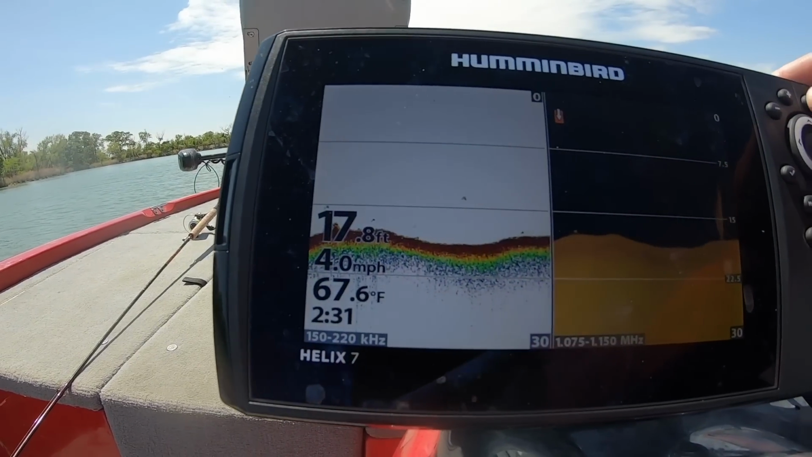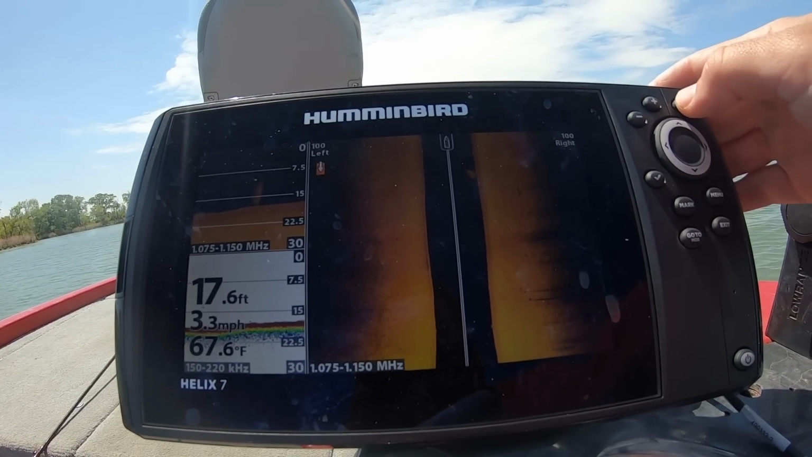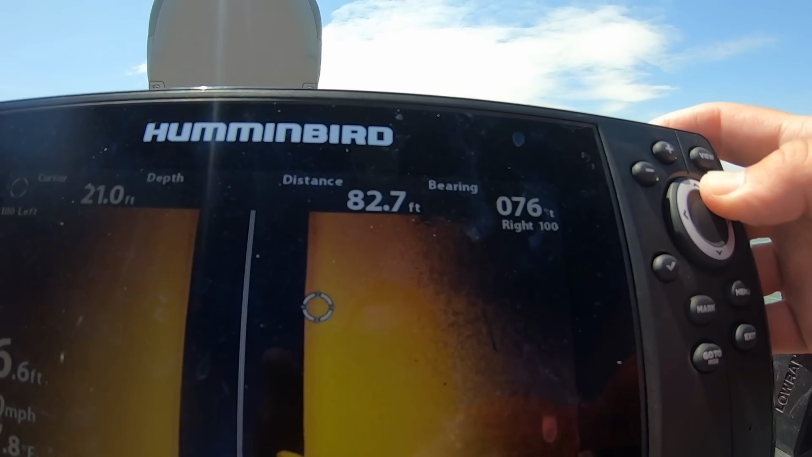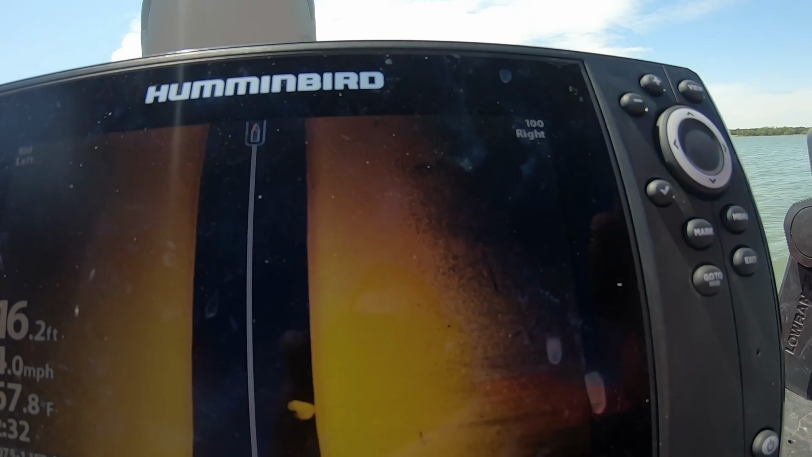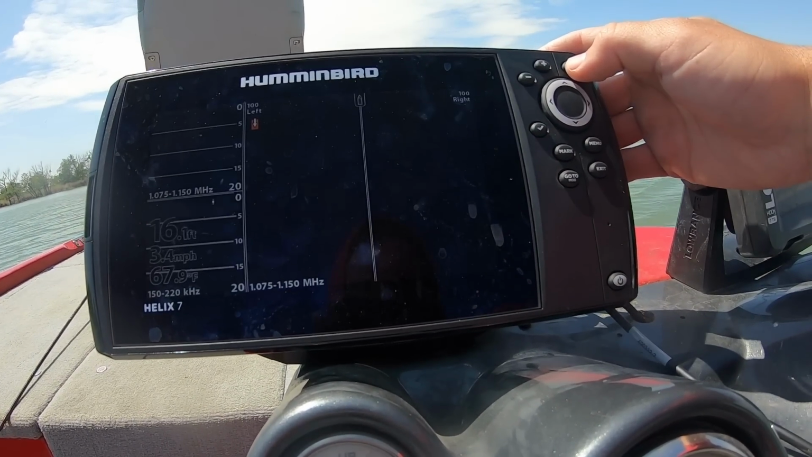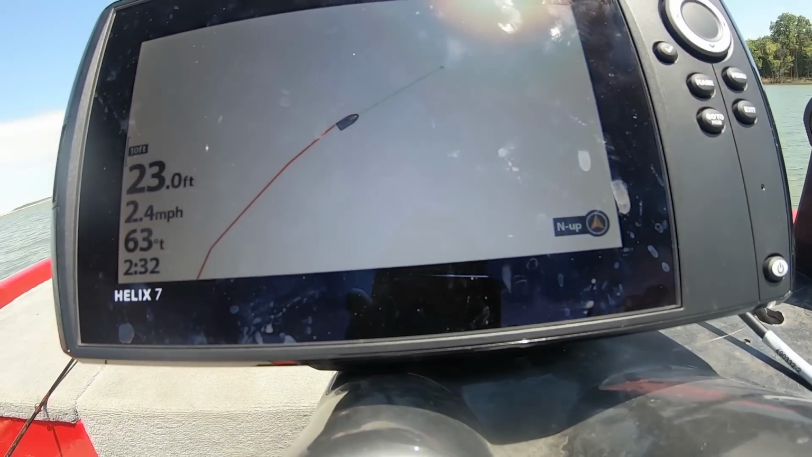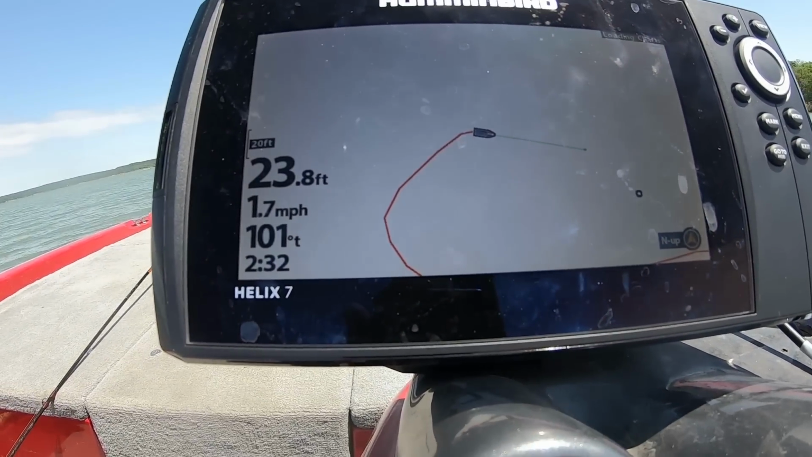That's bait, I think. Yeah, that's bait. And one thing too is bait won't show up on that really. Brush right there. See that right here? That's some brush. 100%, that's some brush. So I just marked it. I'm gonna go ahead and start turning because I know it's back to the right over. Missed it, it looks like. Yeah, I definitely kind of missed it.